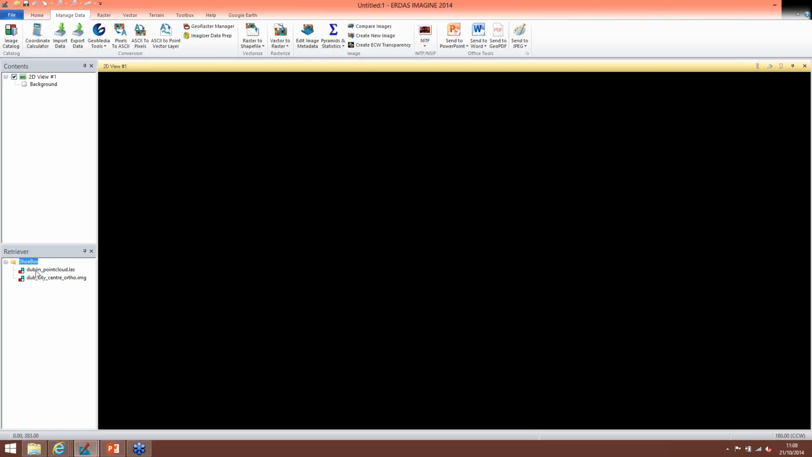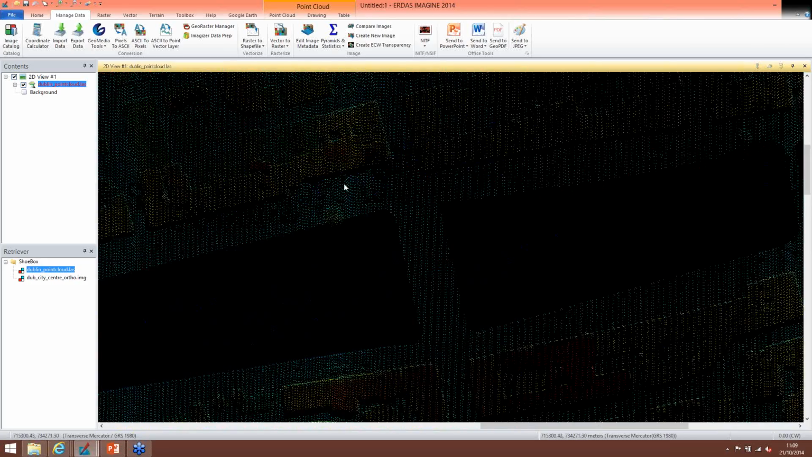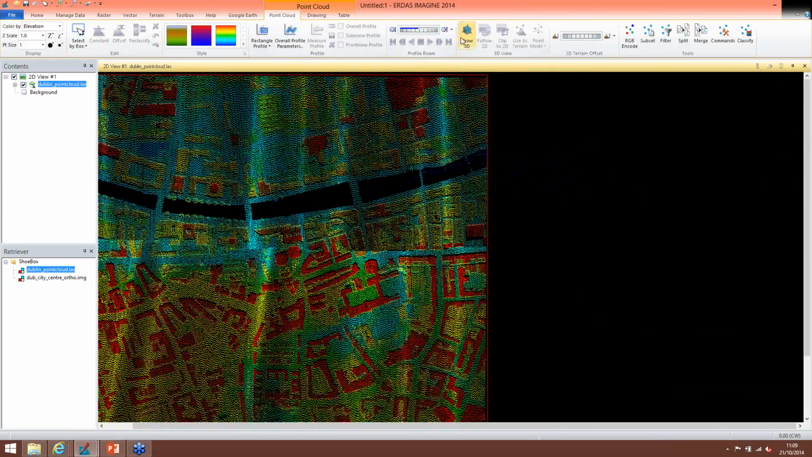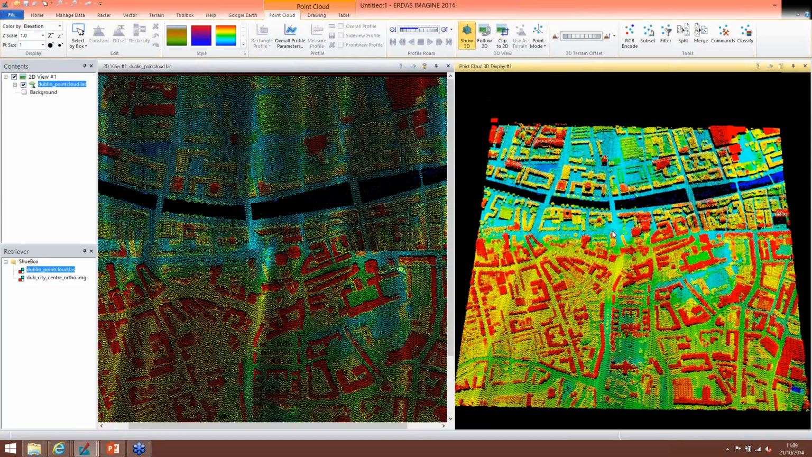And from here we can just drag and drop into the viewer. So you can see here we have our point cloud. If we zoom in, you can see the points that make up the data set. Here we can view this in 3D. So here we have elevation values ranging from the low blue to the higher reds.